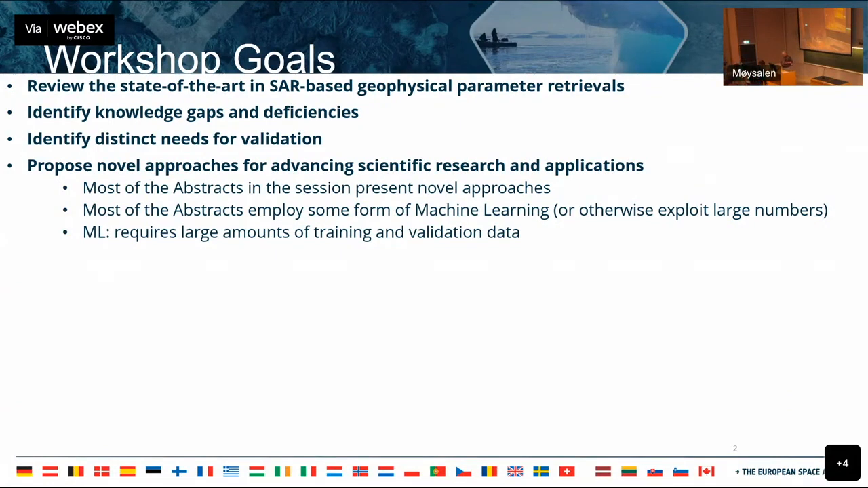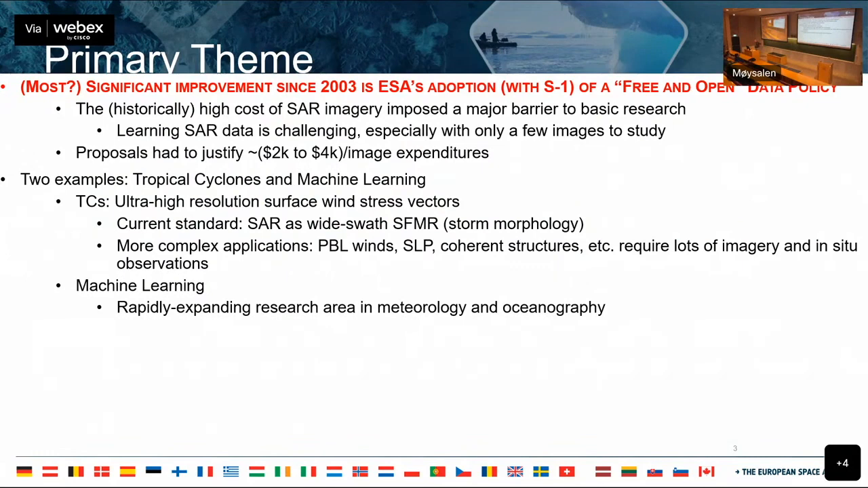And when we sorted through all the abstracts that were assigned to us, what we quickly figured out is that they were all novel, and they were almost all employing some method of machine learning or otherwise exploiting large numbers of images. And that's important because machine learning requires large amounts of data for training and validation. And that's an important thing because the other aspect that we were supposed to review was what was the biggest difference between the 2003 meeting and the 2023 meeting.